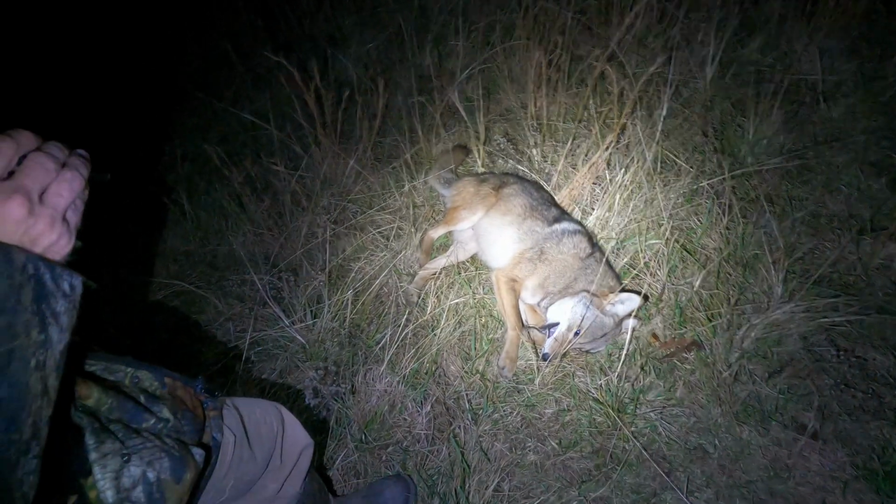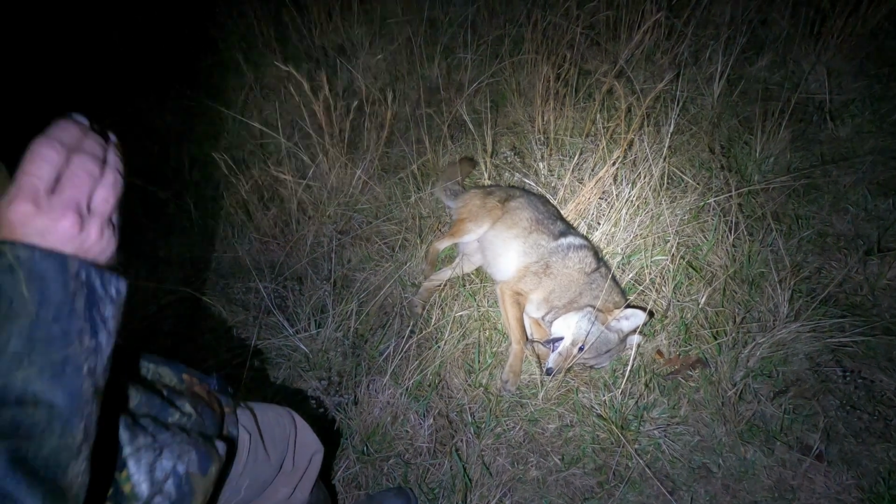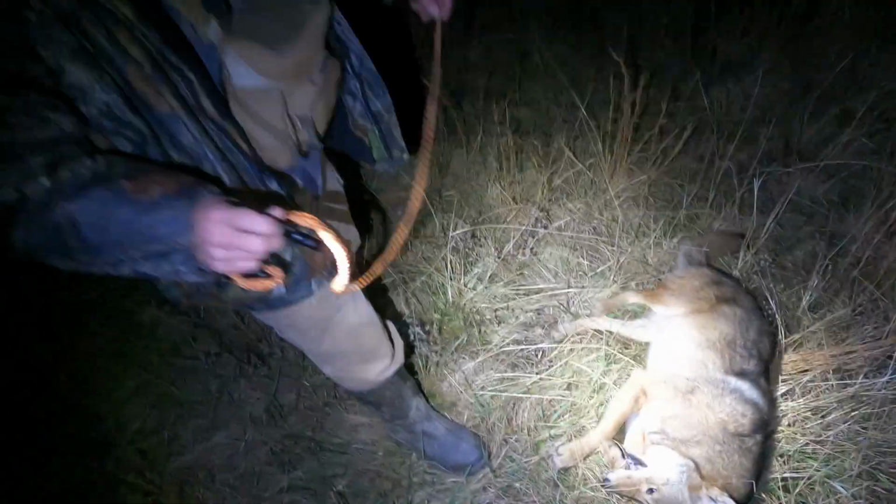Yeah, he's thickened out. Oh, man. No wonder that other one didn't stop, as a female. But this one stopped right here. I mean, 55, 60 yards? 66, I think. Oh, 66. Well, I was guessing, he used his rangefinder after the fact.